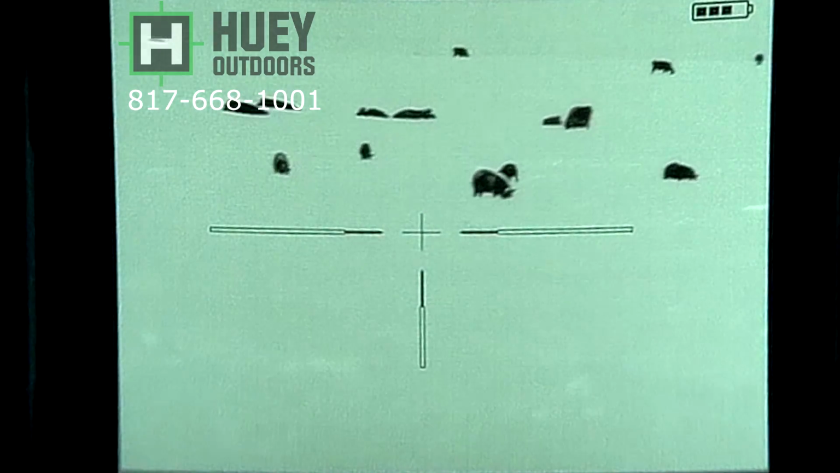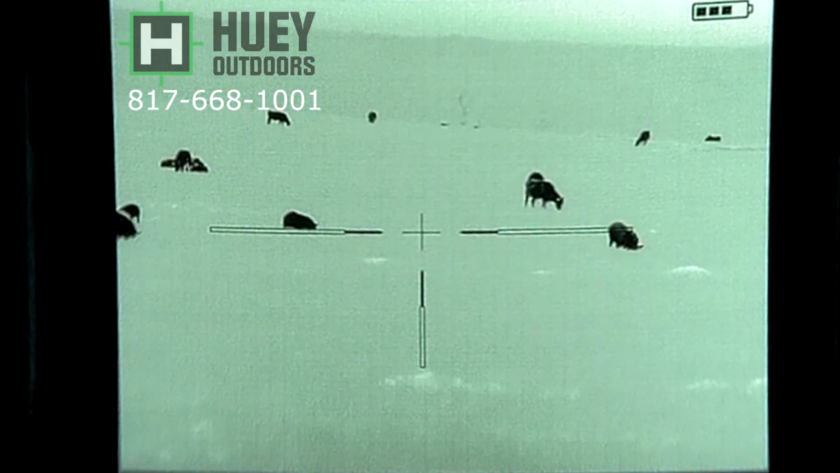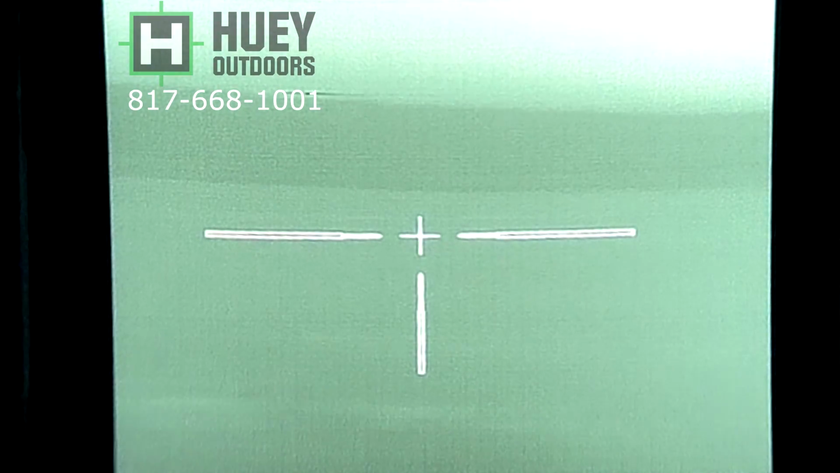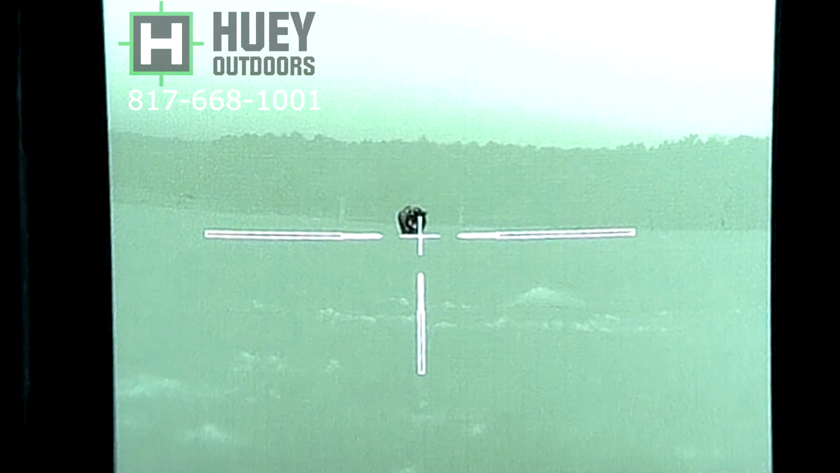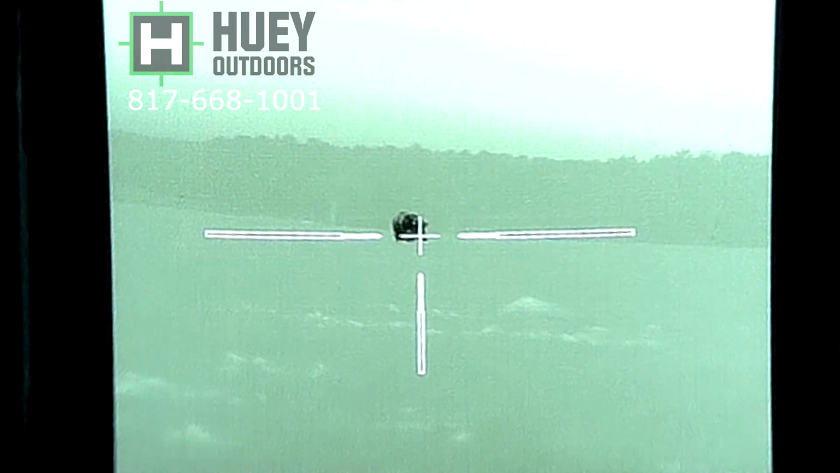With the wind blowing, I actually take her out and take a boar out that was over there with her. These guys run down to the cattle and then just start feeding again because she doesn't warn them. Taking out their leader, they don't know what to do. And with the wind and the suppressed rifle, they just figured nothing really happened.